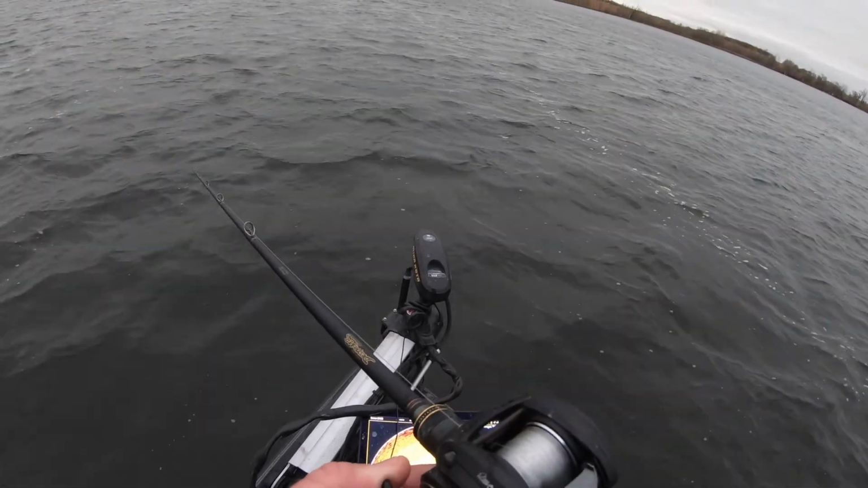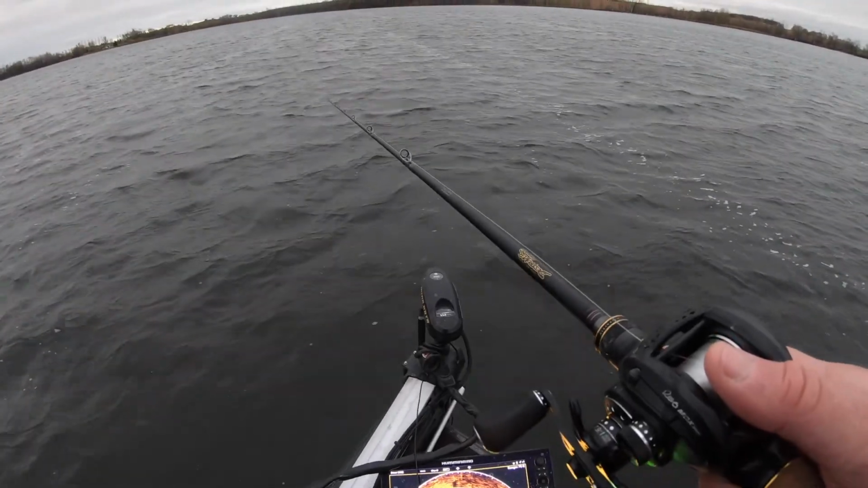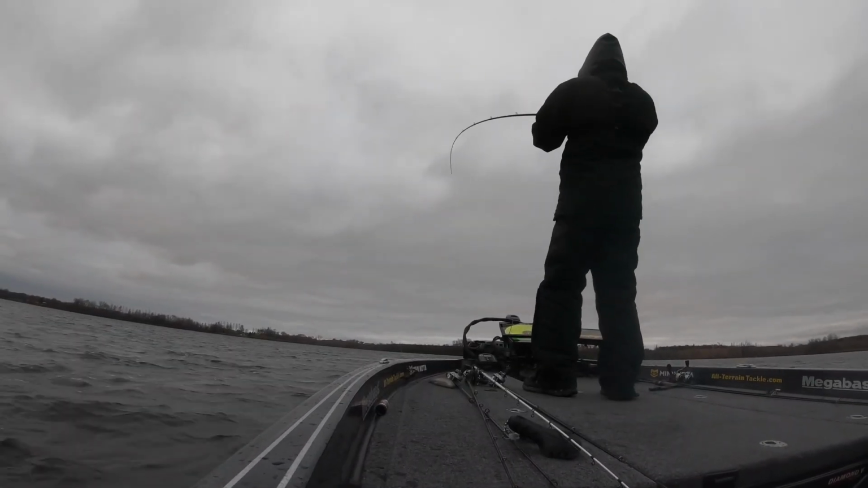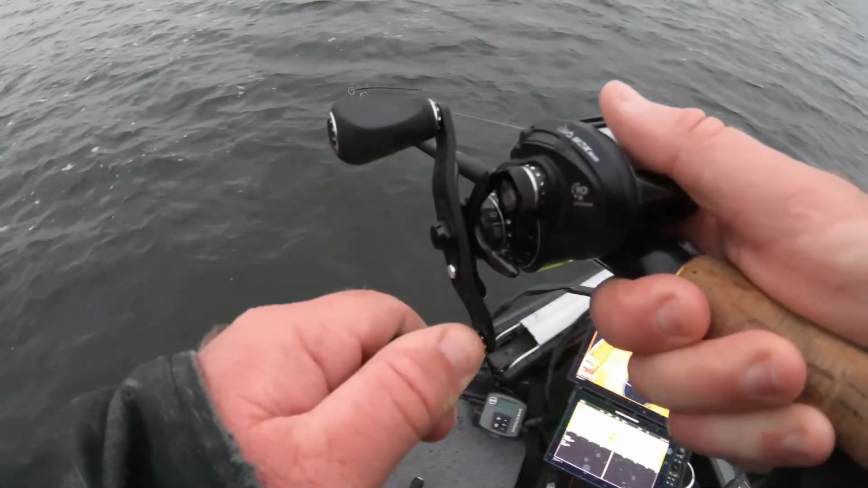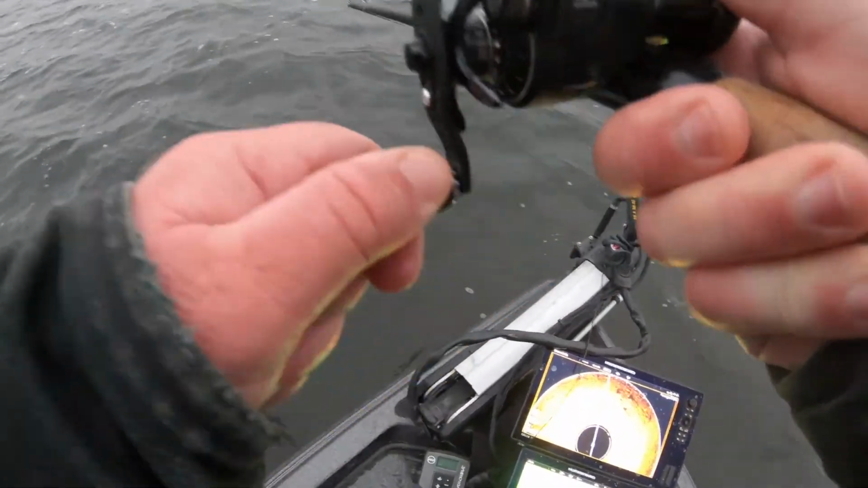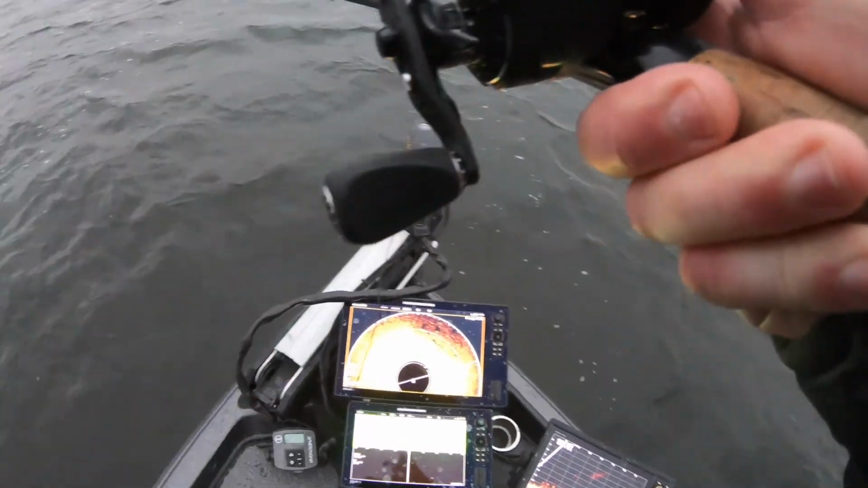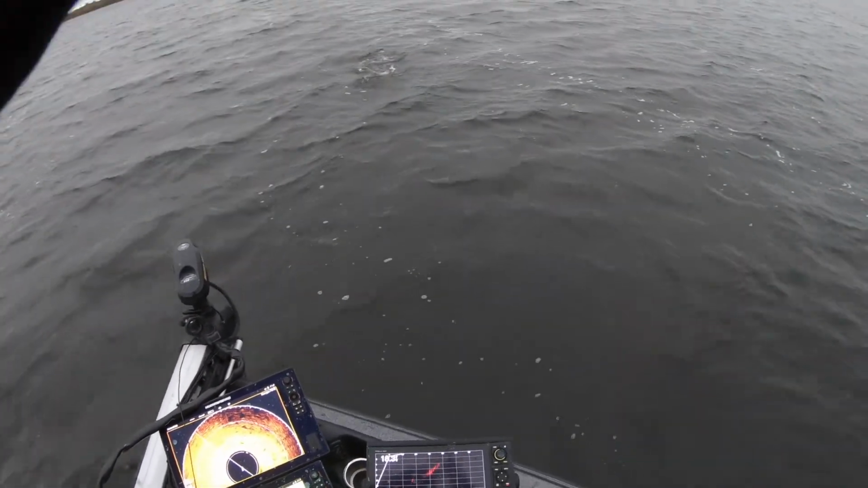You can see those nice rocks on the top of the 360 screen still. And another fish on that spot. I was just dragging that jig over the rocks, and another tank just picked it up and started running with it. You can see the nice rocks on the 360 screen there. Oh, it's another nice fish.